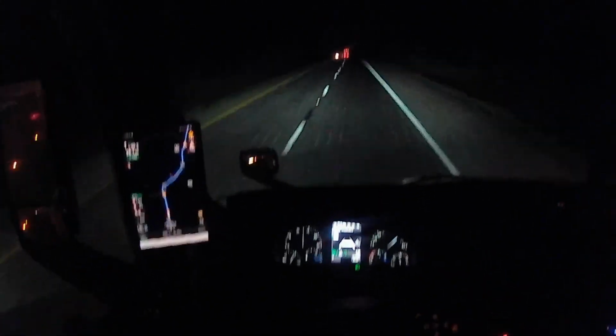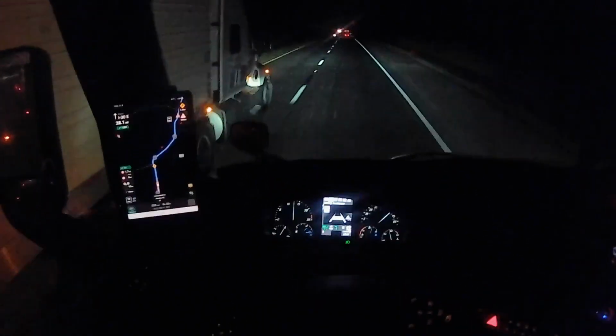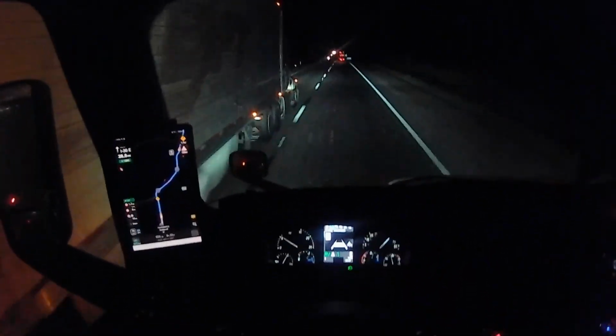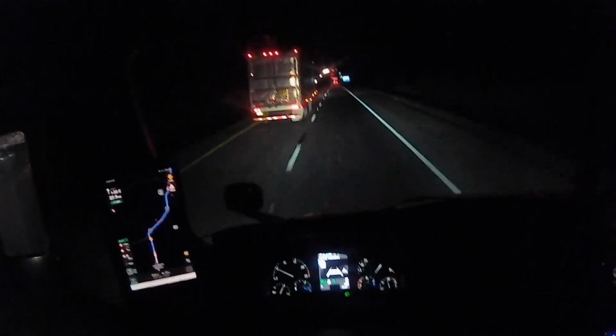But if you flip it out of gear while you're in cruise control or whatever, you can kind of freewheel, and you'll generate what they call a critical alert, and it'll alert.